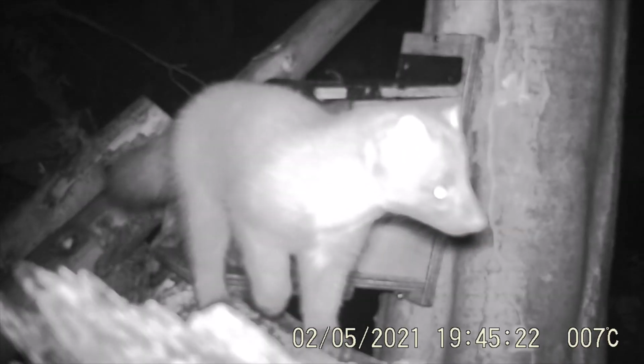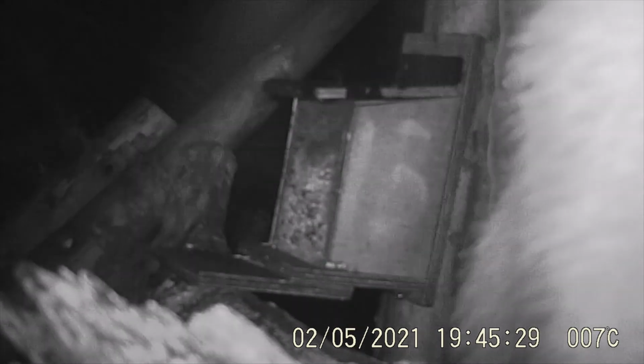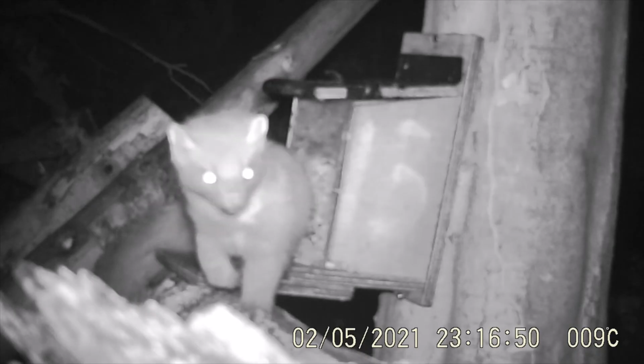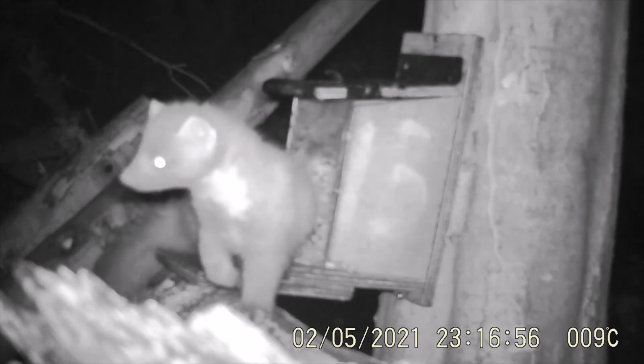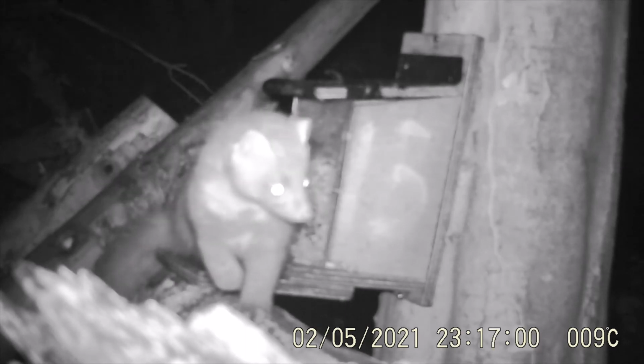So this is actually a different female here, with a striped bib rather than the two splodges of the male, or the single splodge that the first female had. I haven't had a good shot of this particular female, so I'm going to try and get the still cameras, see if we can get a better shot coming up.